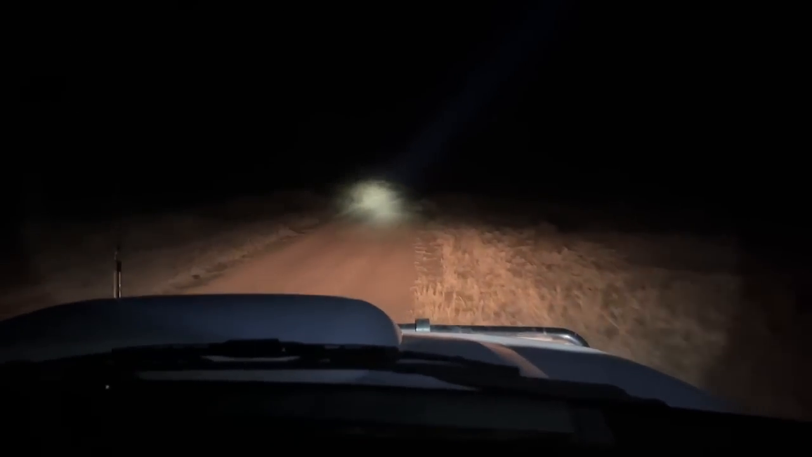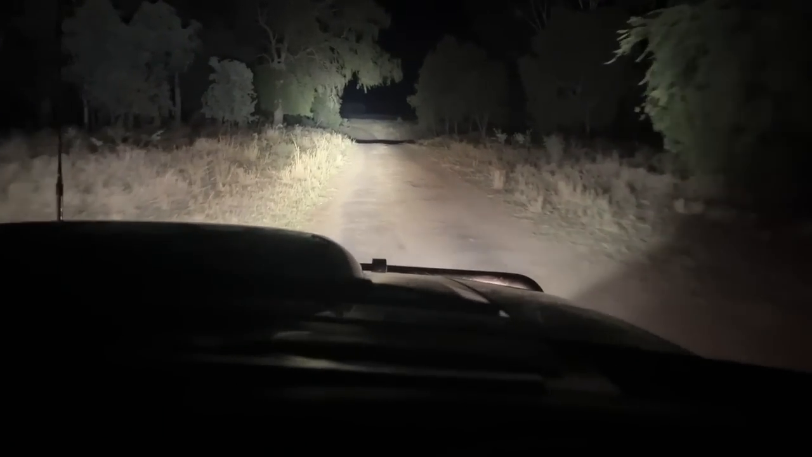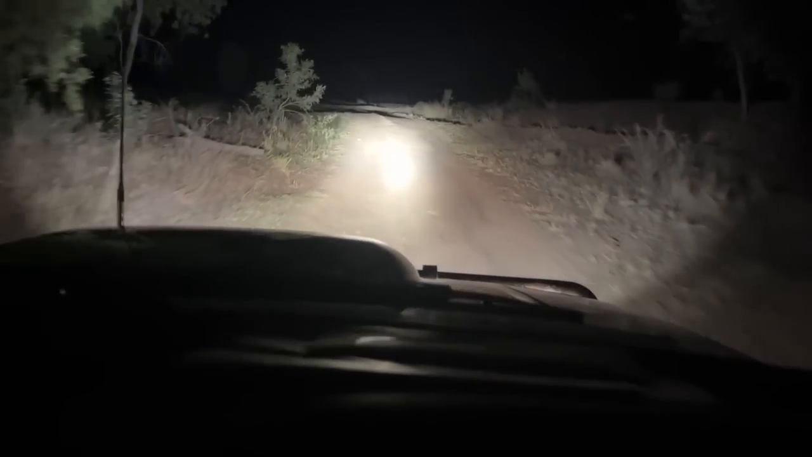About to head out again tonight. I'm going to take my .308 with the RS75 on top, take it out on its first outing, so hopefully those pigs have been back at that heifer where I showed you this morning with the drone. So let's see what happens. The track's still a little bit sticky because we had 15.5 mil of rain yesterday. So I just have to be careful where I'm driving.